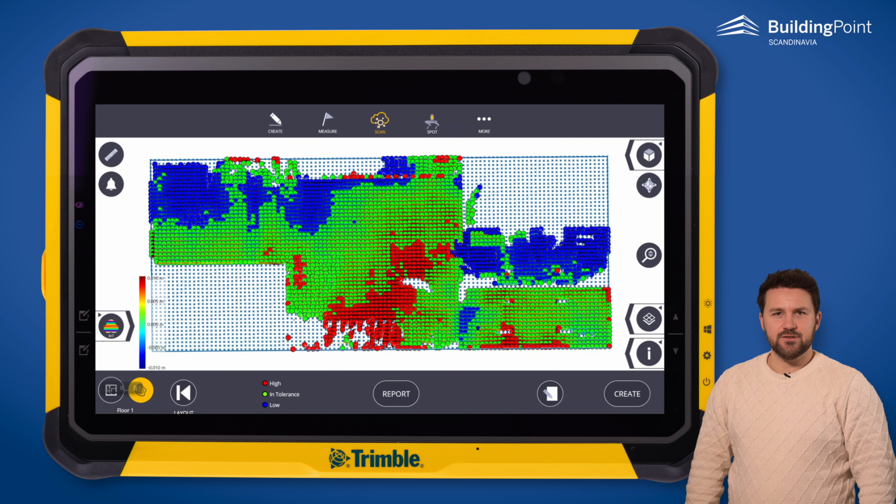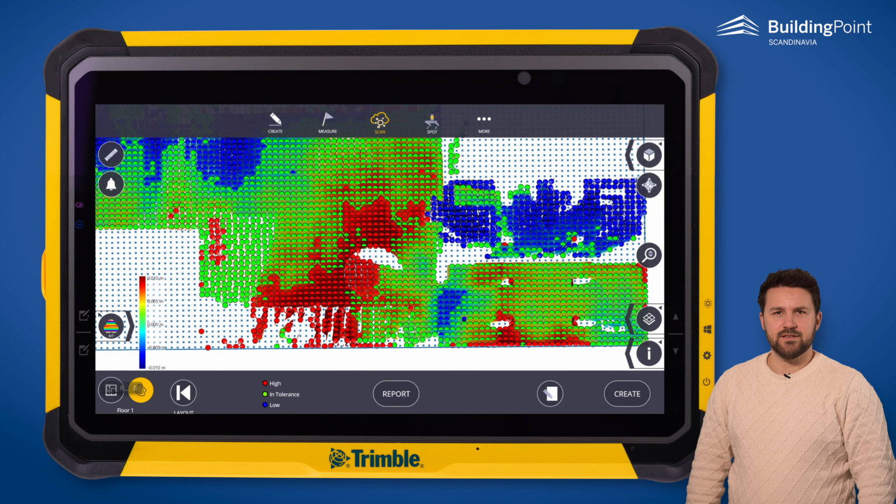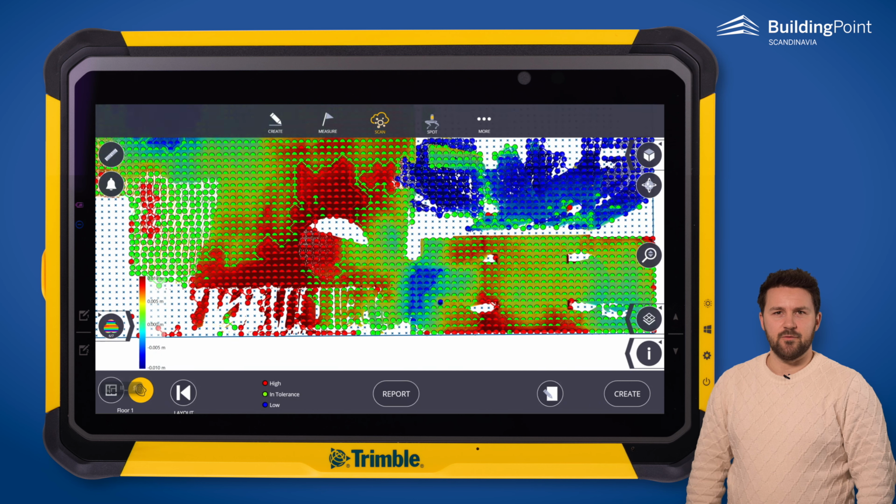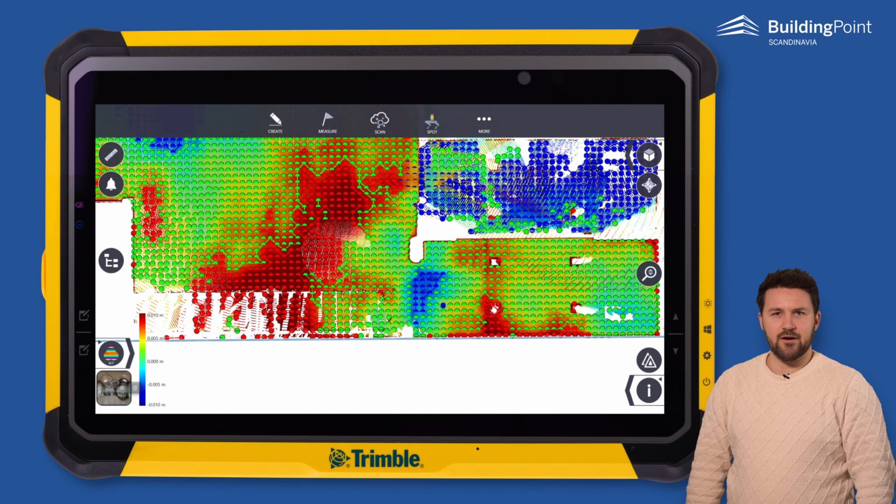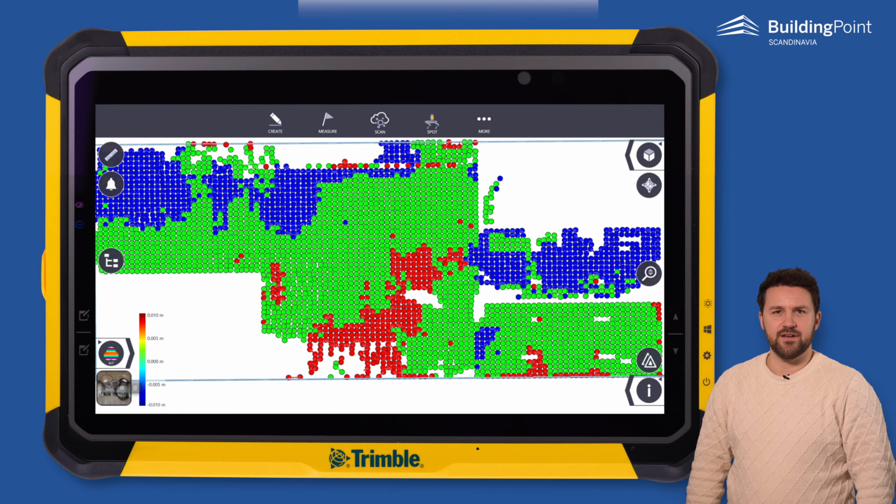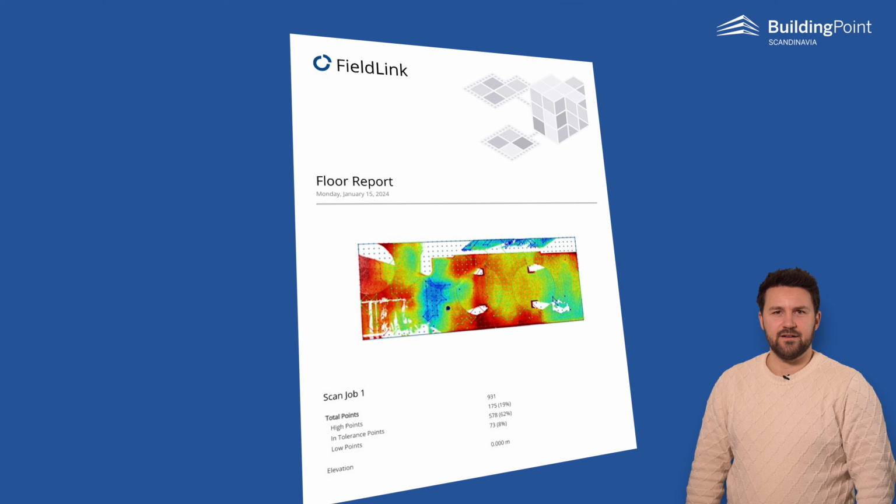We see the same issues as we discussed earlier, but with this report the elevation results are reported on a specific coordinate, which makes it possible to communicate accurately. You can share the results by generating a report automatically.